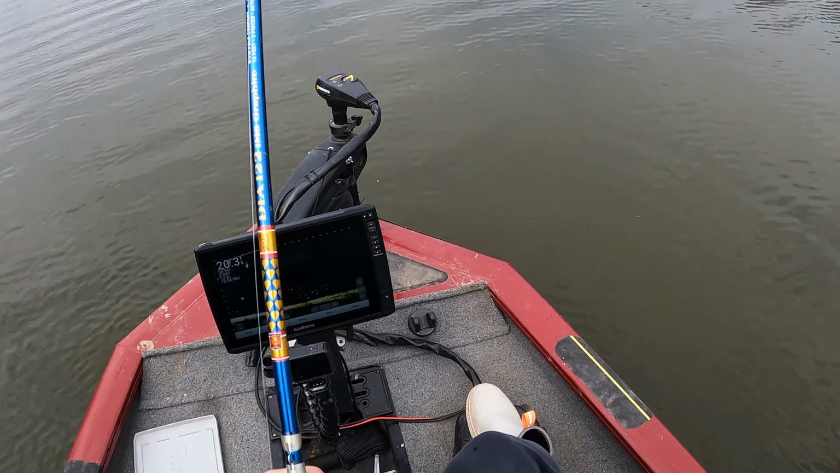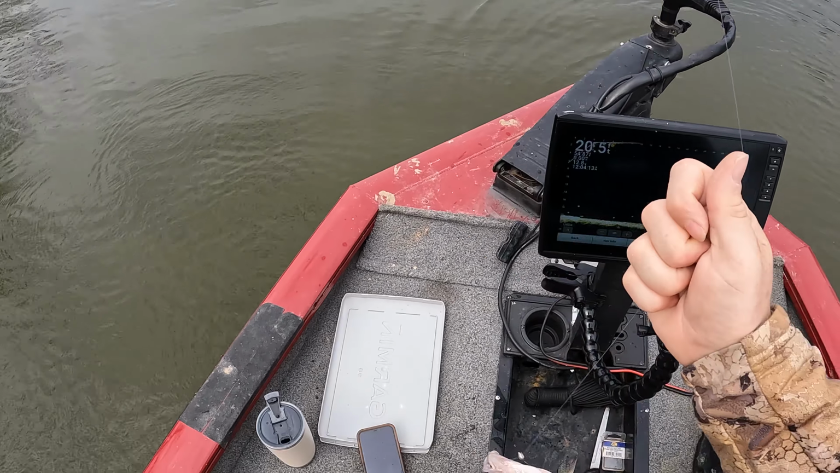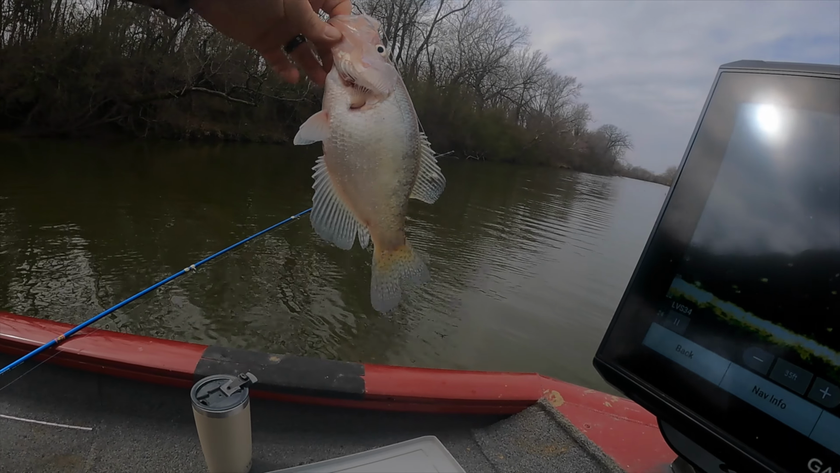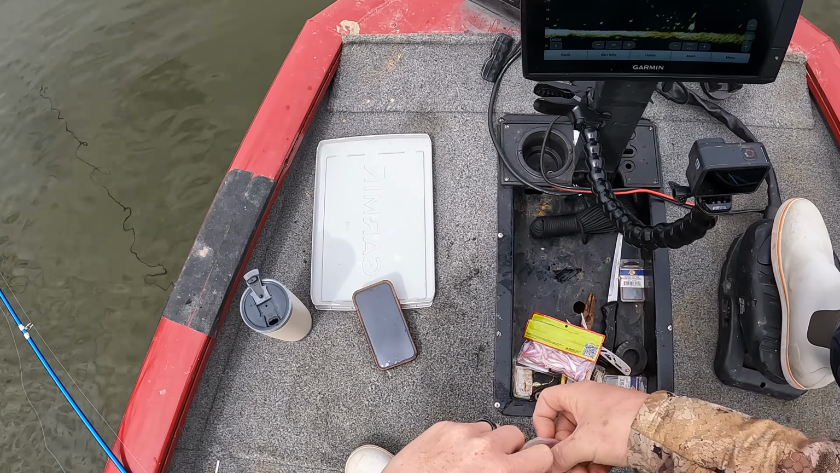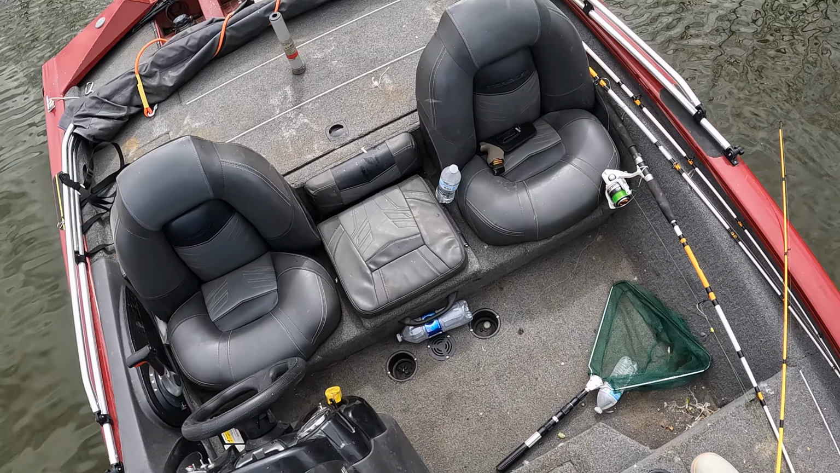Oh yeah. Got a good one there. Come over here. That's a great one. Yes. Look at this fish right here on this camera. Yes, sir. Really, really good eater fish. They seem to be getting a little bit more active now that the sun's coming up and it's warming up a little. It was cold this morning. Good fish right there.